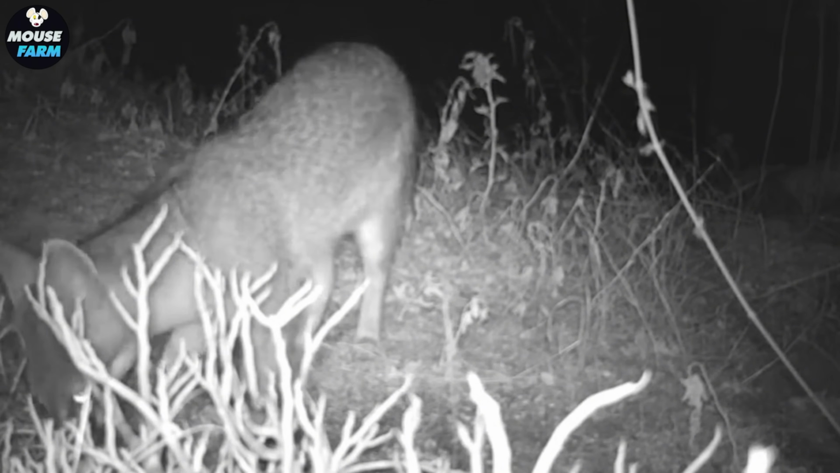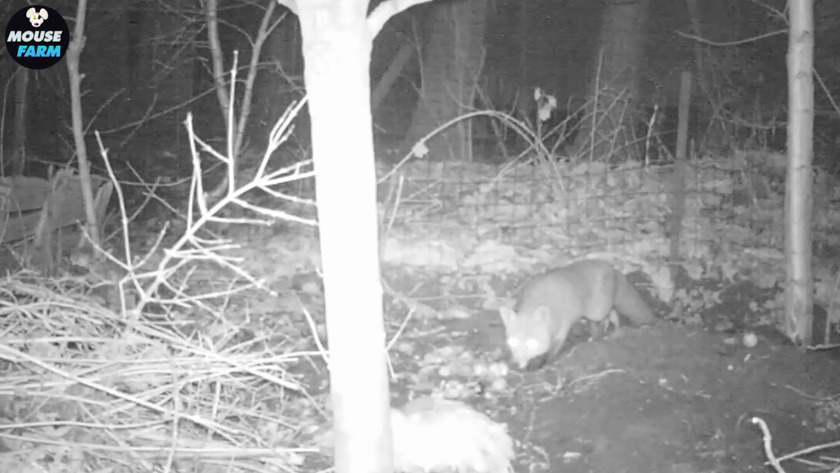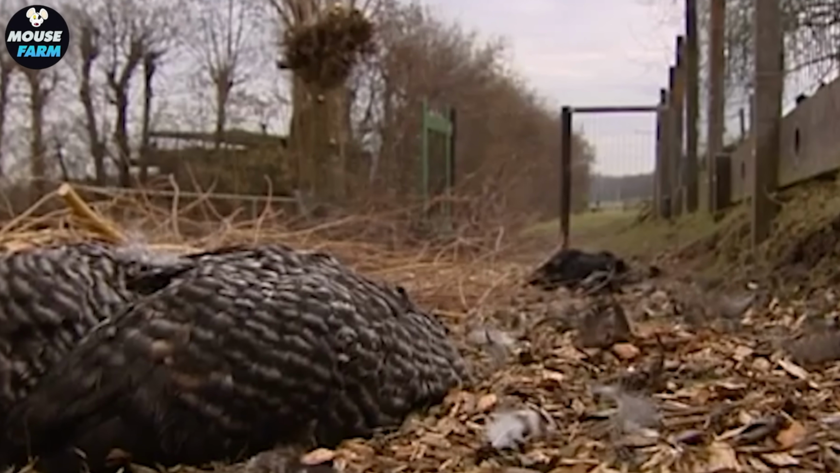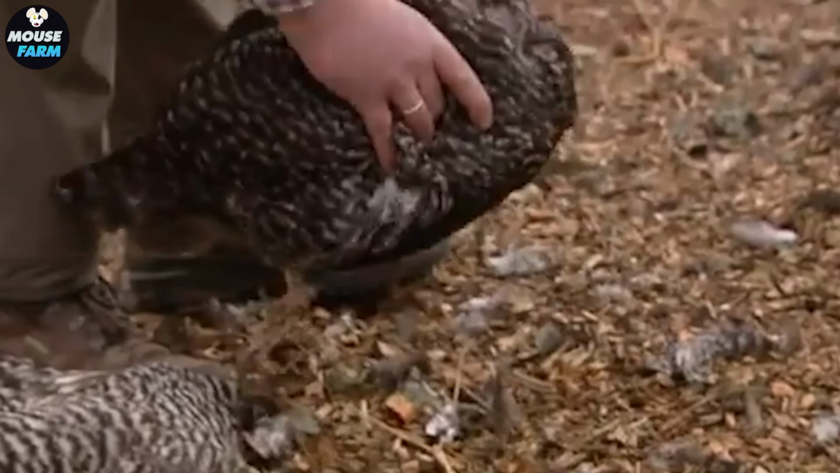Foxes typically consume only a small portion of the hunted chickens, leaving many injured or dead. Additionally, they steal eggs and feed, further increasing economic losses for farmers. Red fox attacks on poultry farms have led to the deaths of thousands of chickens annually.